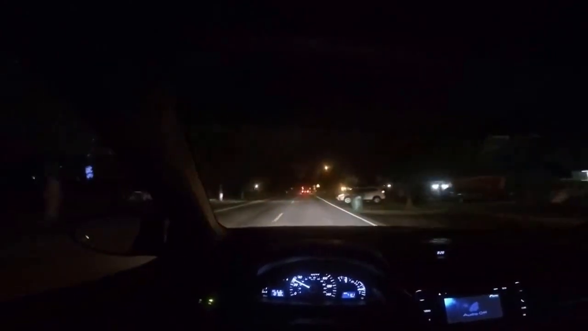Projector headlights, daylight running lights are LEDs. The basics. This car is decent for around town driving.